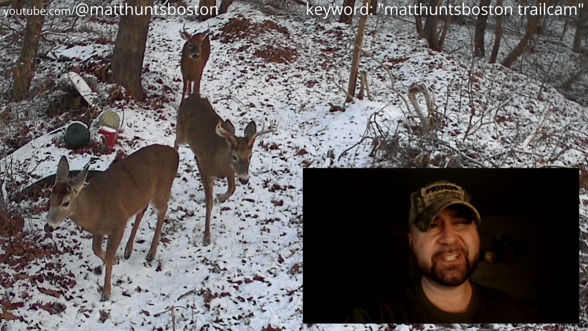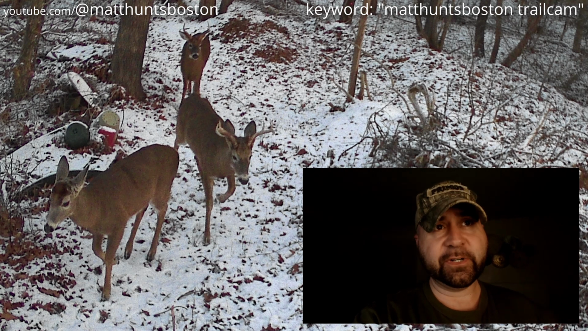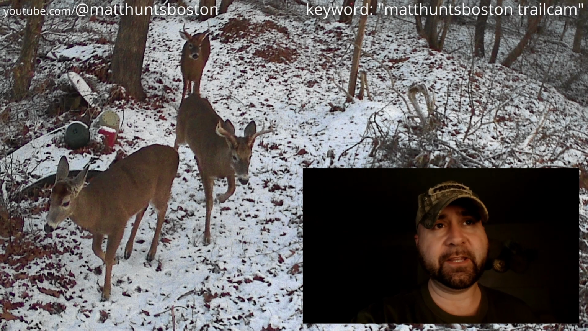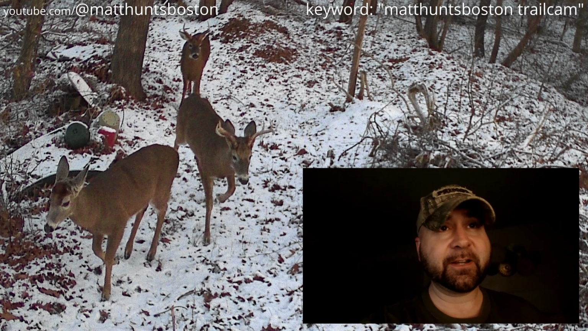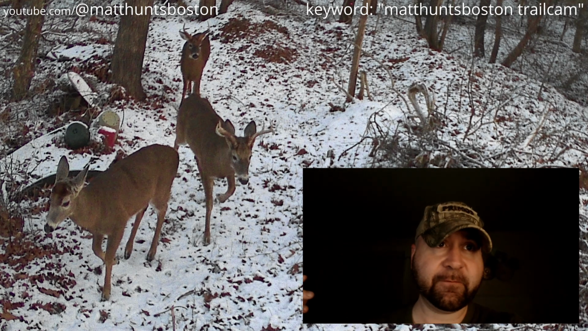So in addition to that trail cam, we also set up another one on the tree line, probably about 10 to 20 yards back on the edge of the woods. And as you can see in the opening image, there are quite a few deer that come through this spot, which is why we set up the camera in the first place.